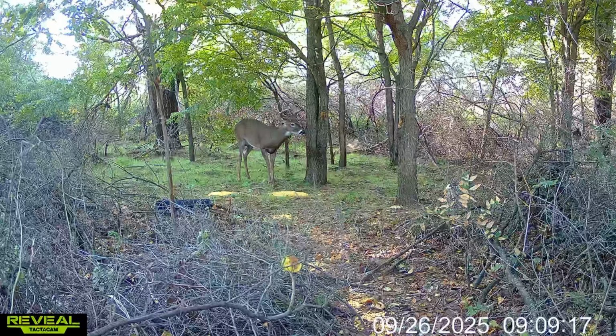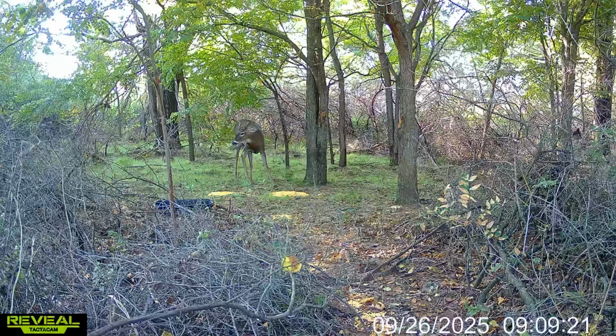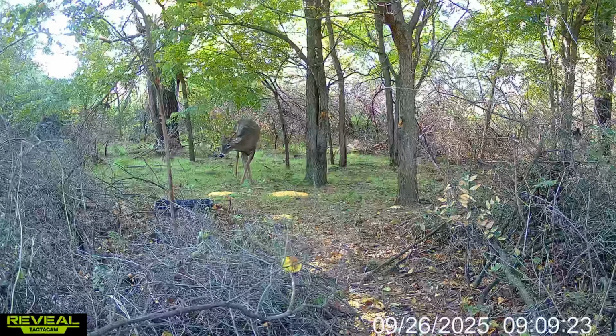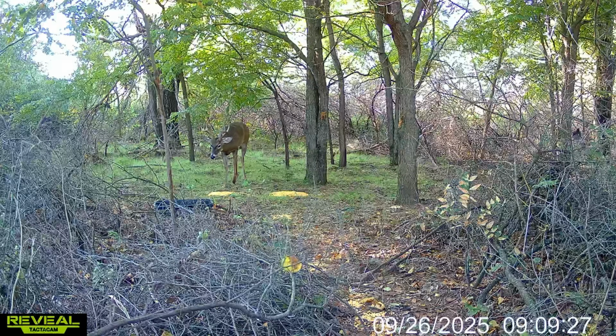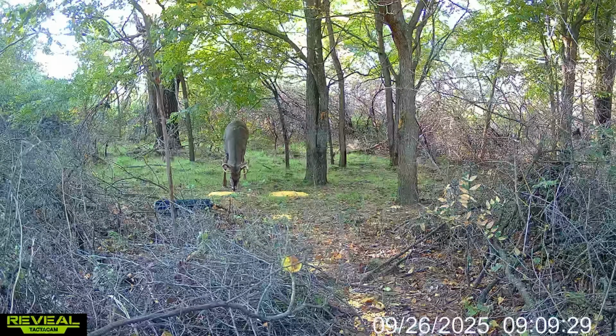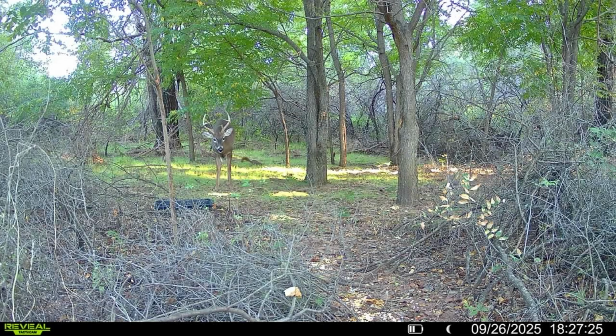Here comes our first buck easing into the plot. Watch how cautious he is. He's on high alert. That's a deer that knows he's being watched, but the food is just too tempting. You can feel that hesitation, like he's trying to decide if it's worth stepping out further. This is why I love running these cameras. You get to see the raw, natural behavior when they think no one's around.